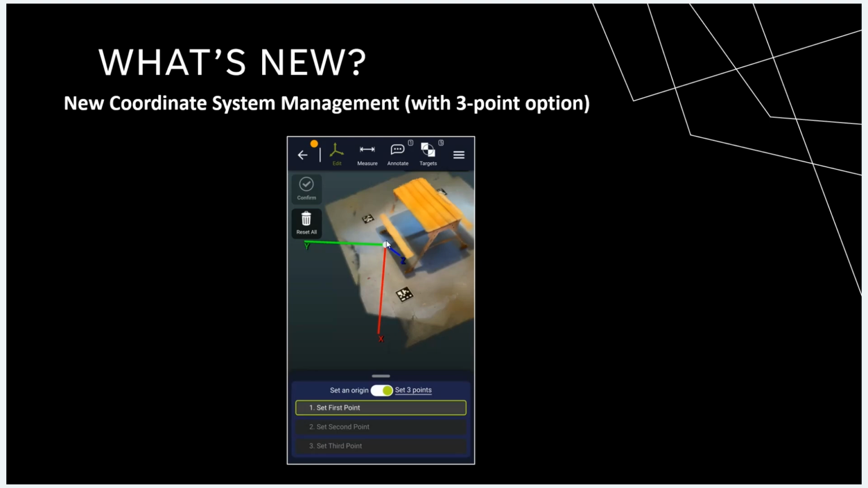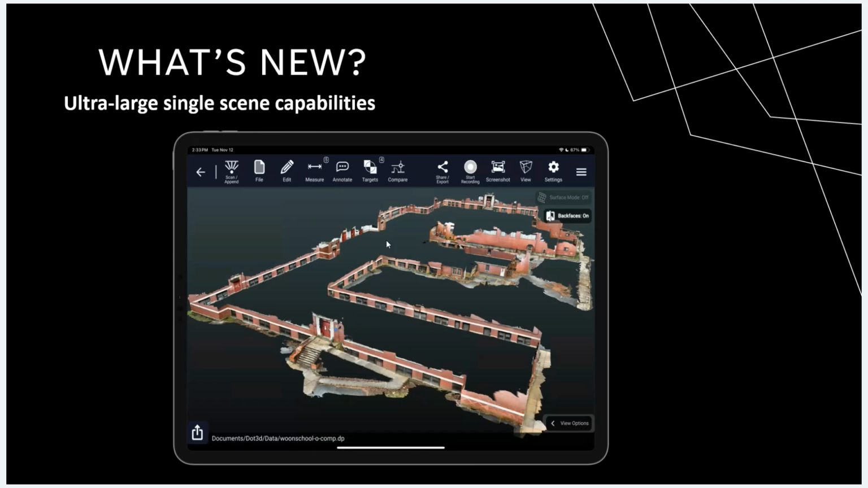But you don't always necessarily have perfect planes available to pull out of. So this gives you the ability, if you have 3 known coordinates, to just reference to those instead. So the 3 corners of a room or something like that. Obviously, even better than that is when you have target coordinates to reference to, but you can do it either way now. So let's talk a little bit about ultra large single scene capture capabilities.